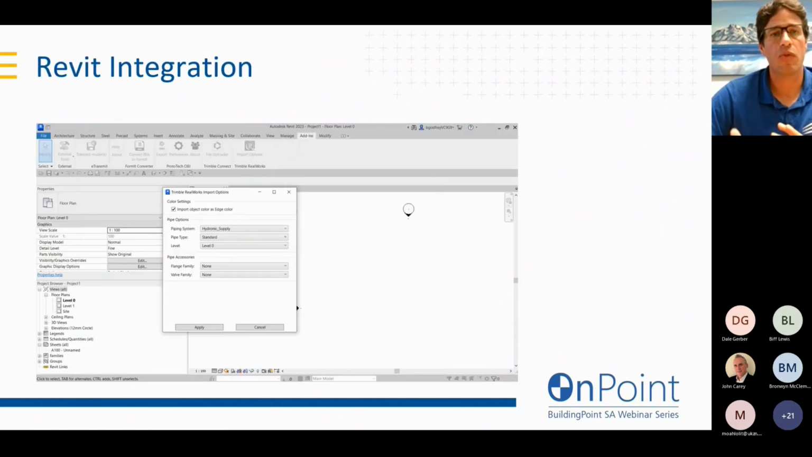As I say, it does have Revit integration as well. So when you bring it in, you can choose what system those pipe runs apply to. You can see the pipe types, the bend types, and you can choose the family category of the pipes as you import them. So it's got some really good Revit integration, in RealWorks on its piping module.